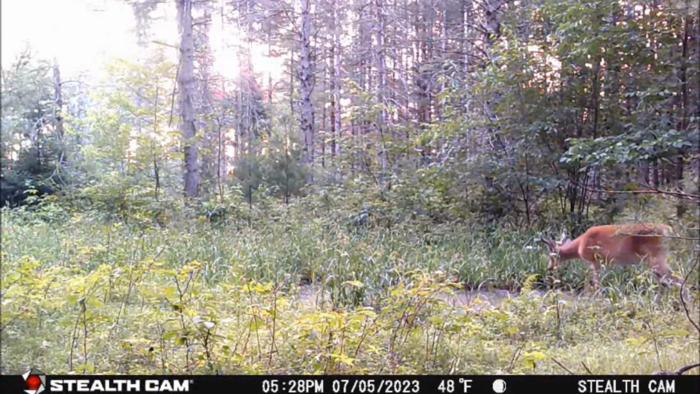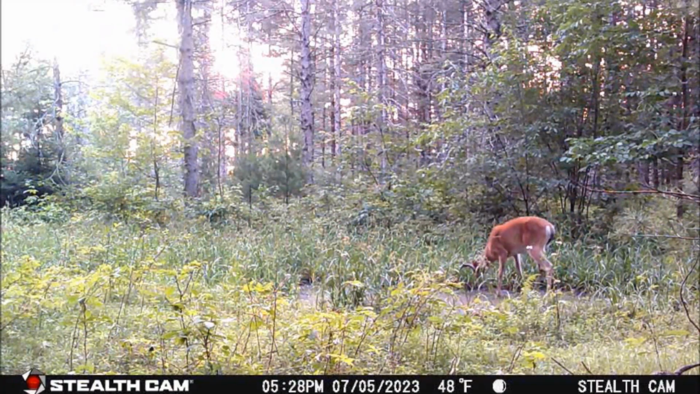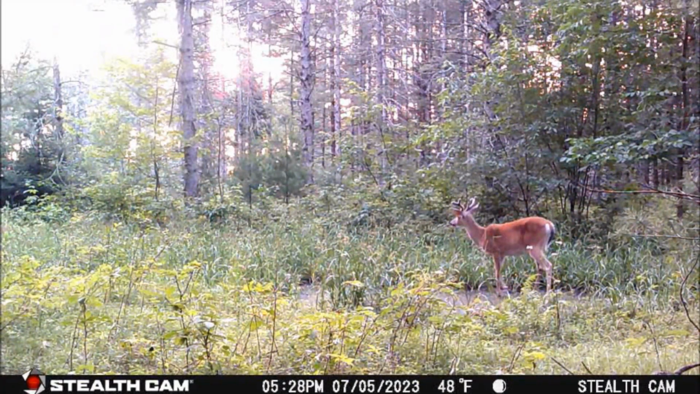Now, on the morning of July 6th at 5:28 a.m., this soon-to-be stud of an 8-pointer makes a daylight appearance.